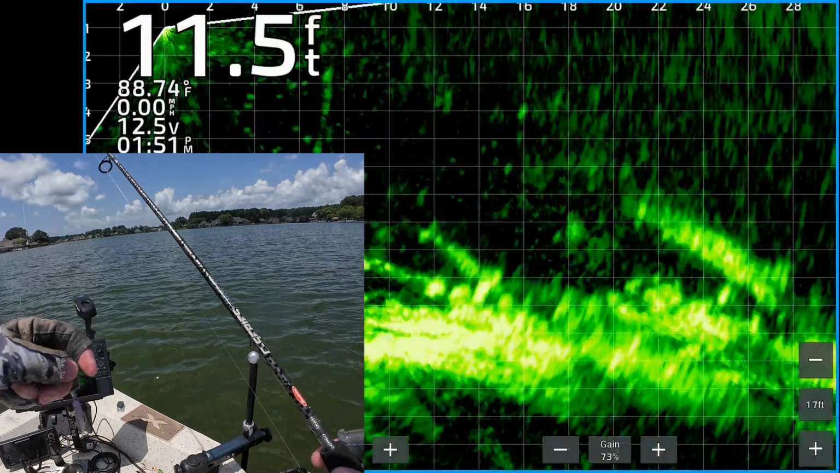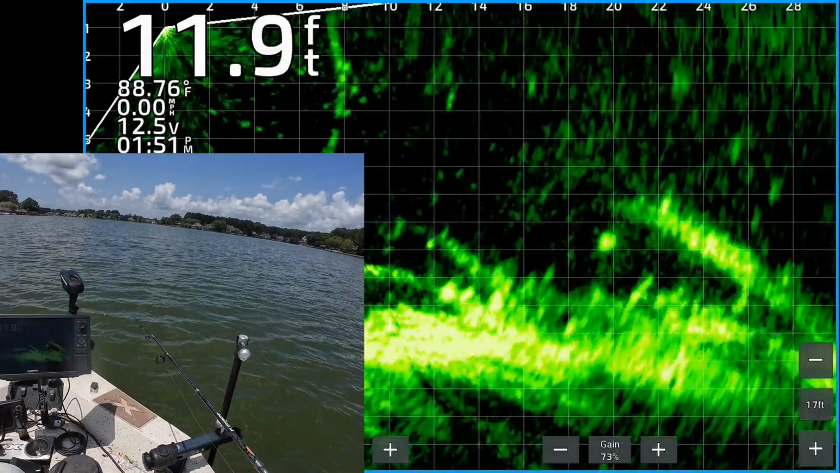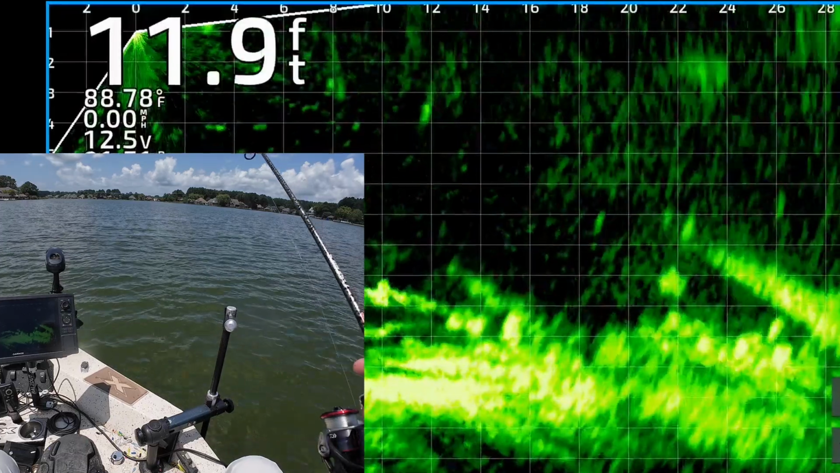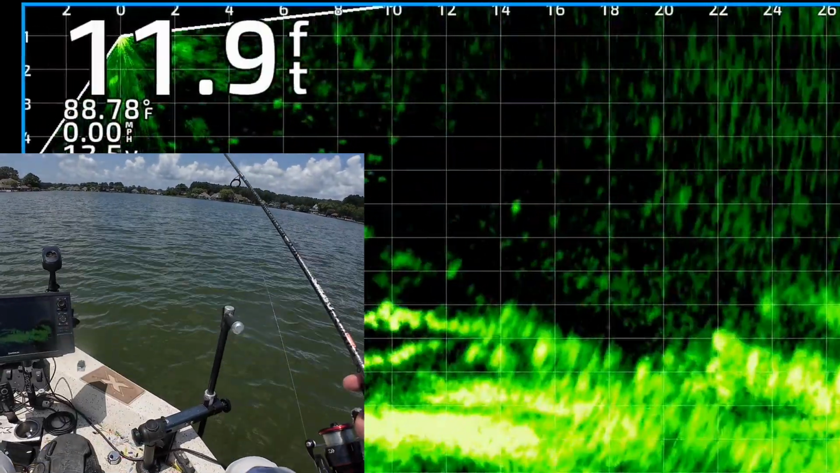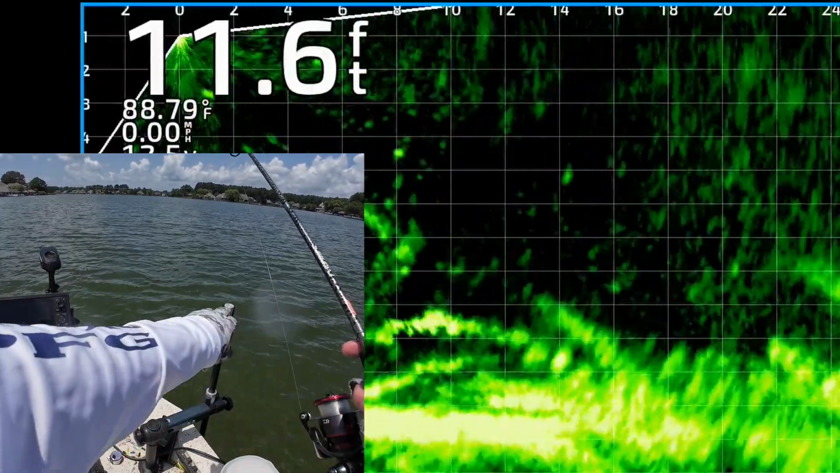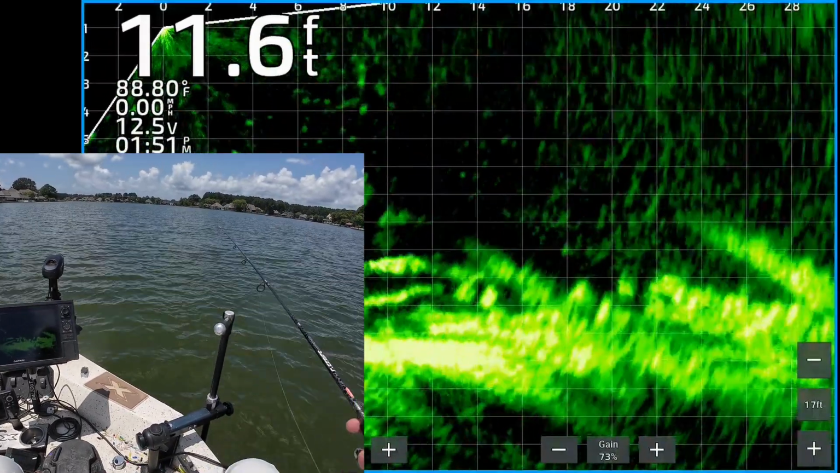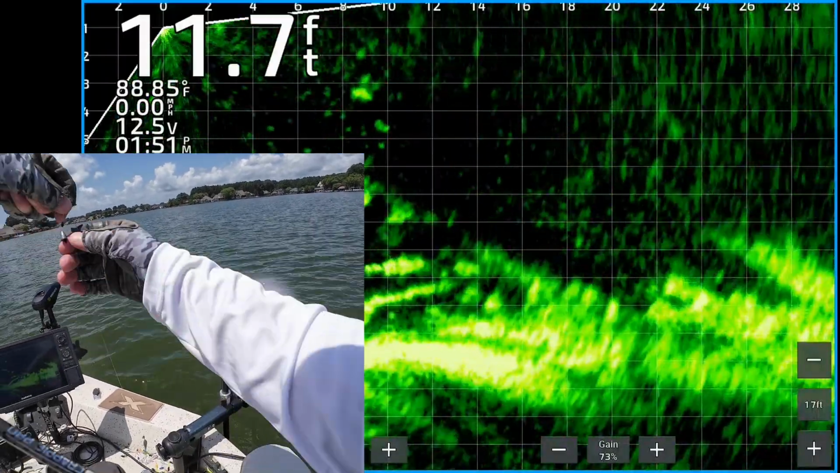If you get it right there in that sweet spot, they are gonna eat it up. Okay, I'm still on that same spot, same brush pile, a little bit different angle, and bringing it over the top of that branch. There's a nice fish right there. Couldn't get him to bite it. One of them came up and started to chase it. Got to keep lining it up. There's a couple nice fish under that branch. No takers, so I'm gonna reel it in and throw it back out there again.